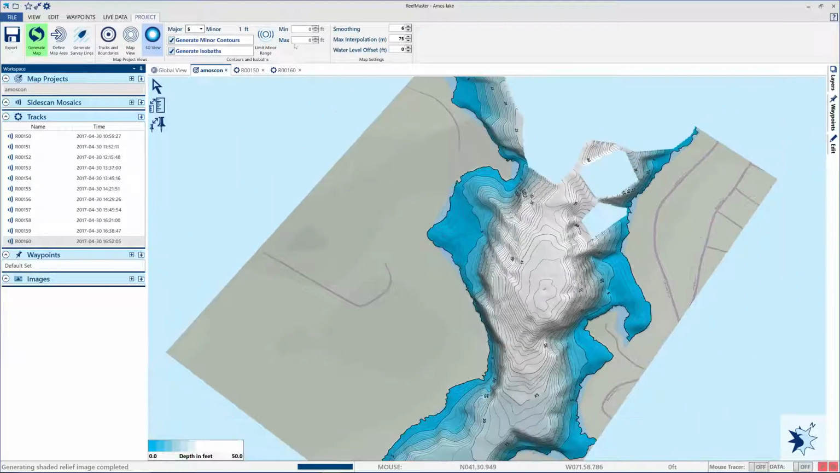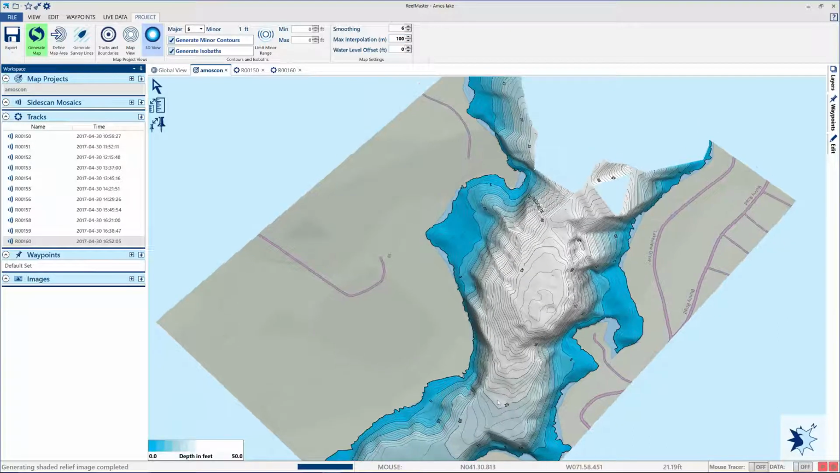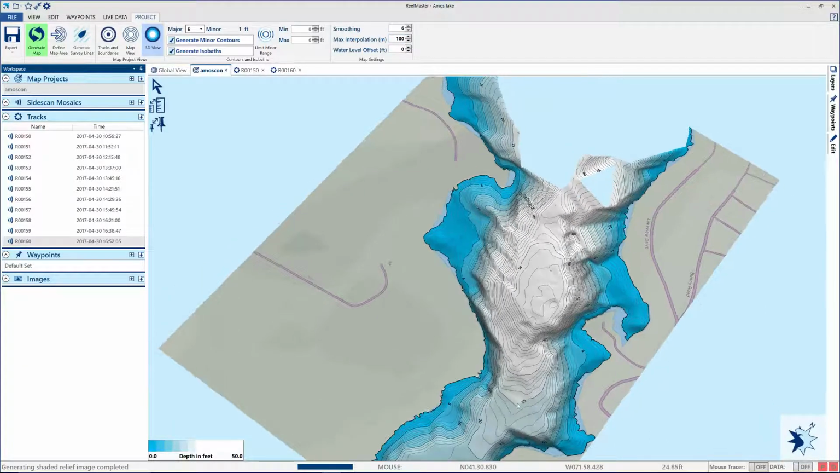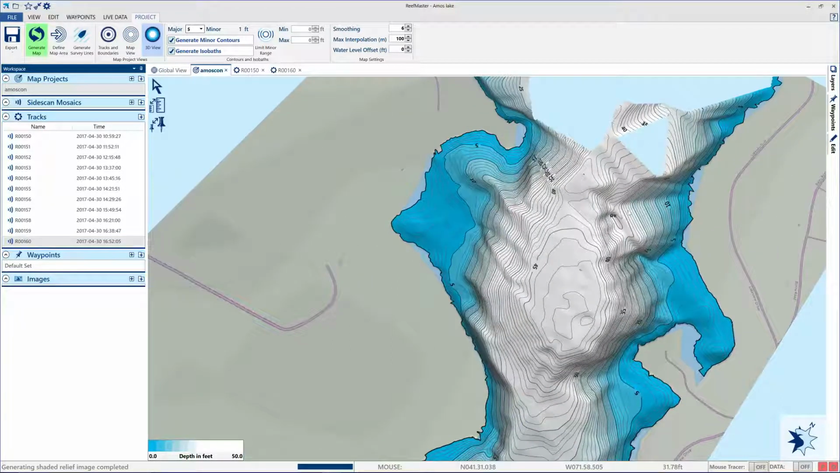Real quick, let's try something. Let's kick this up to 100. Generate map. Let's see what it thinks is going on in the areas we're missing. So it says we got a little hump here and a general slope.